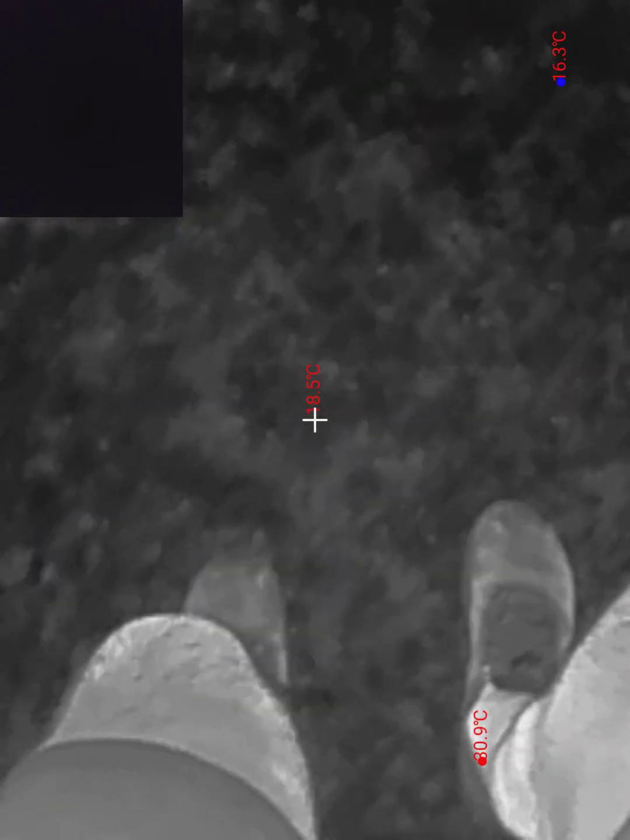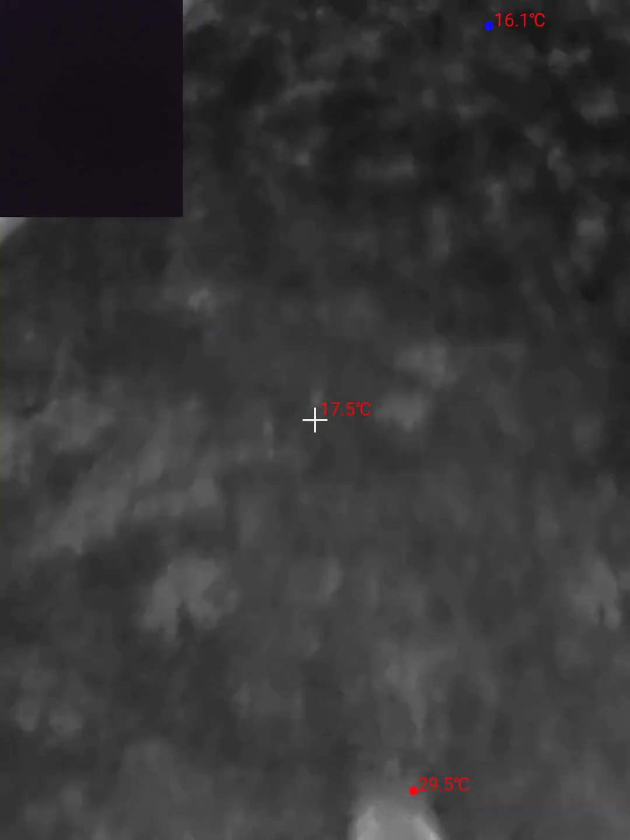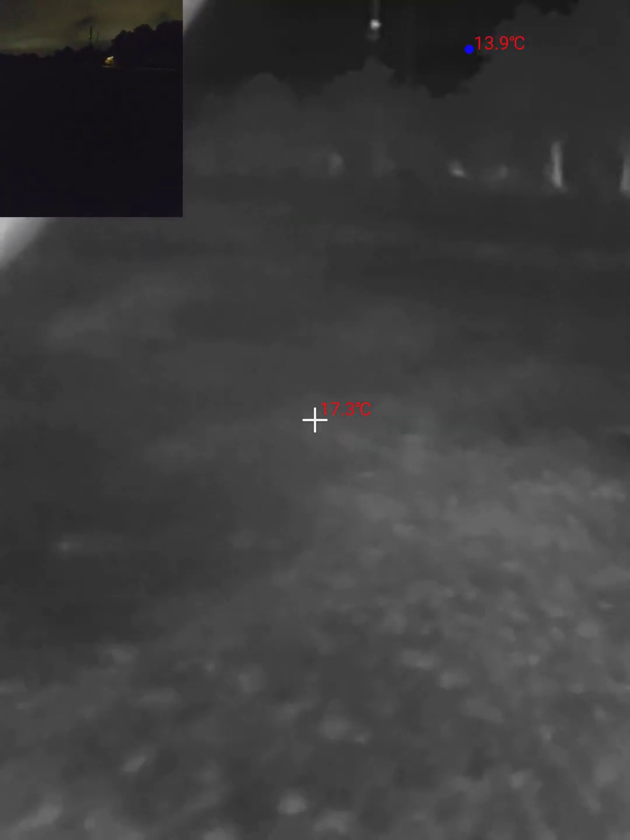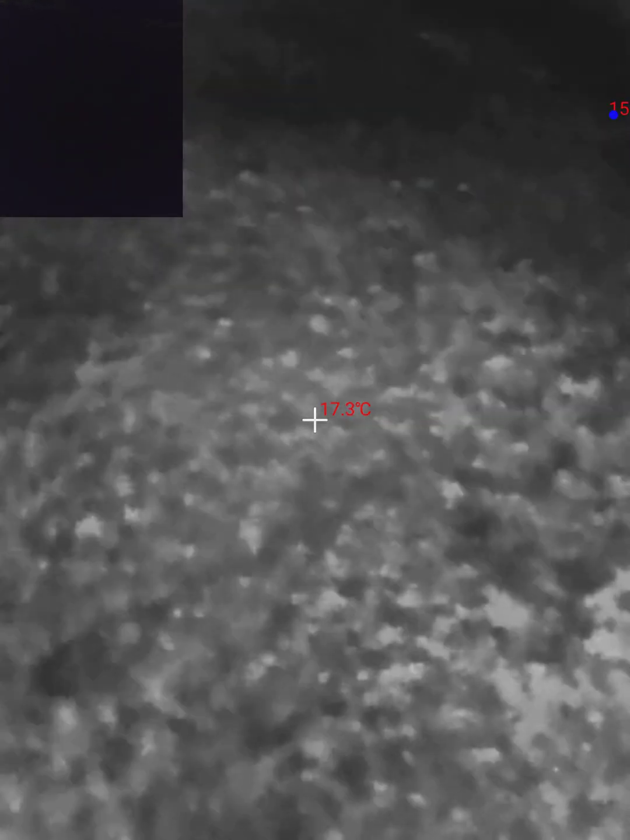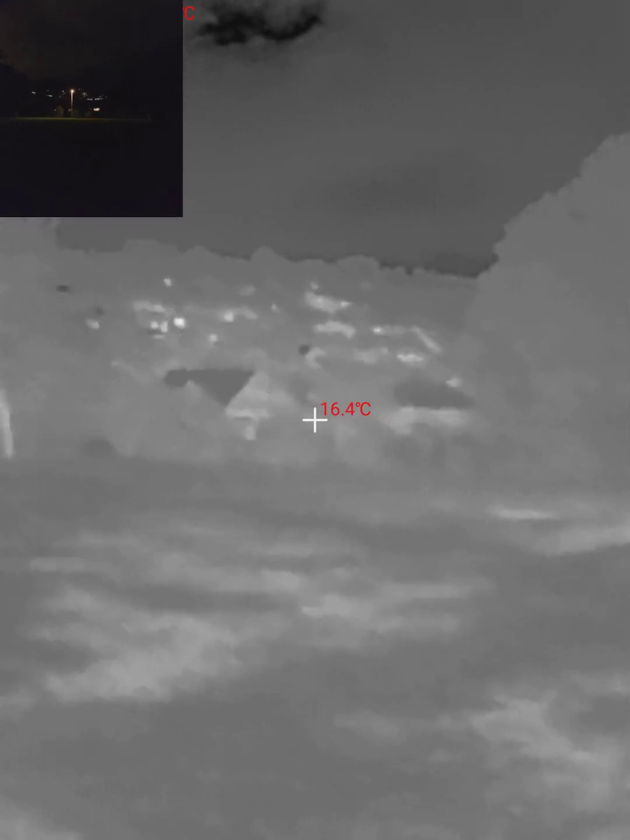Oh, what about where I've stepped? Okay, so it doesn't show up from my shoes, so the shoes are insulating things too much. I wonder if they might have been warmer perhaps if I stood on some cotton. Let's try that. No, let's come back to that. I'm going to try something else first. I'll have to try this again during winter.